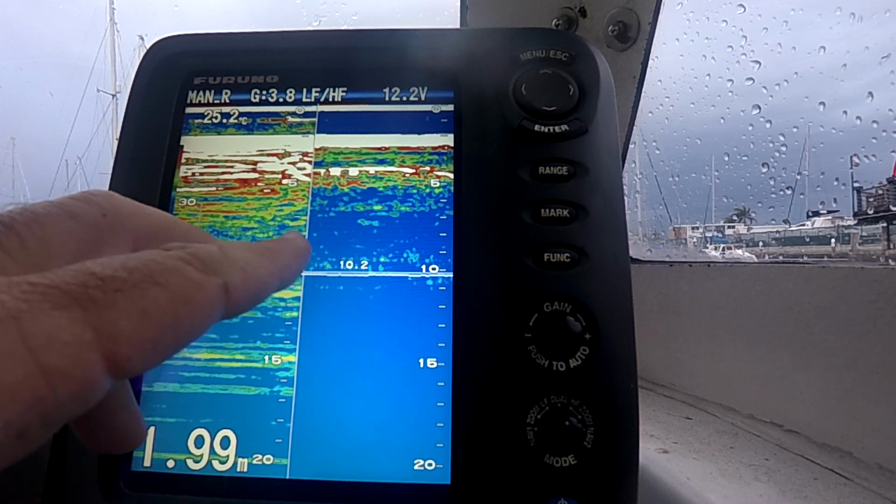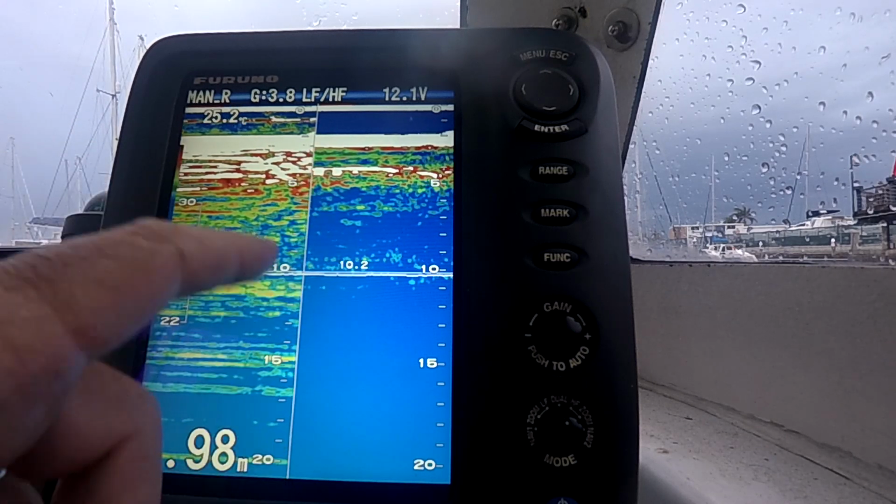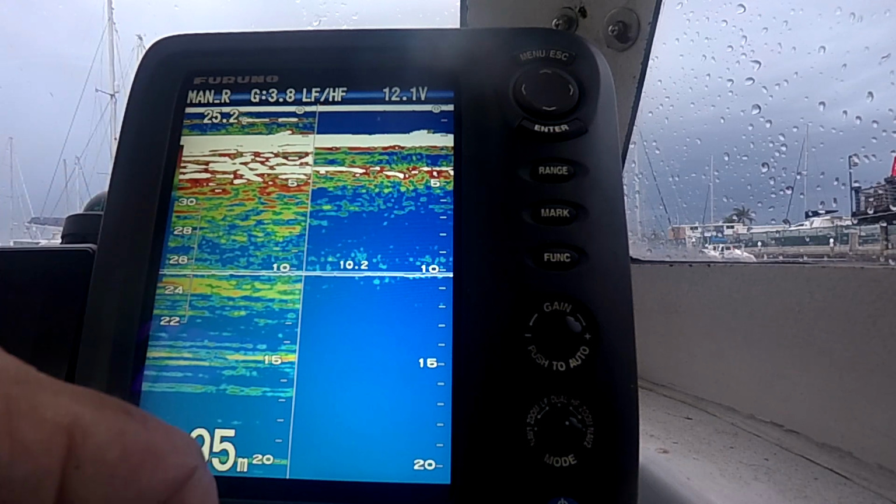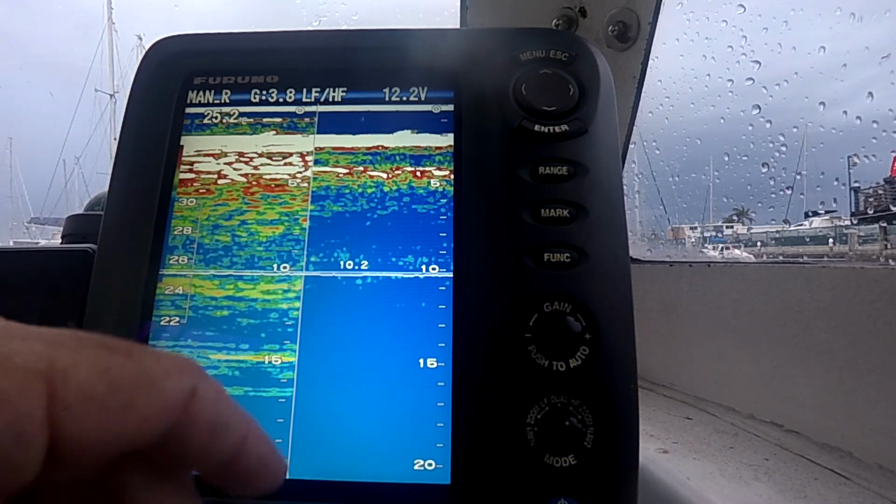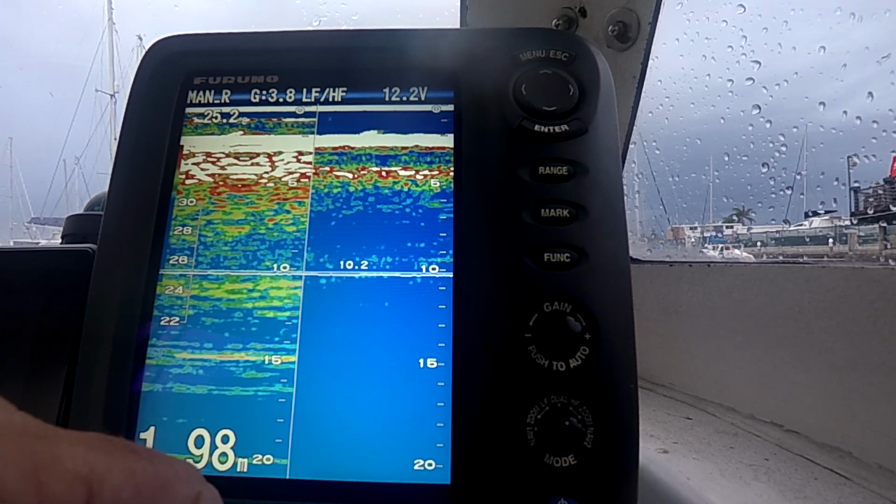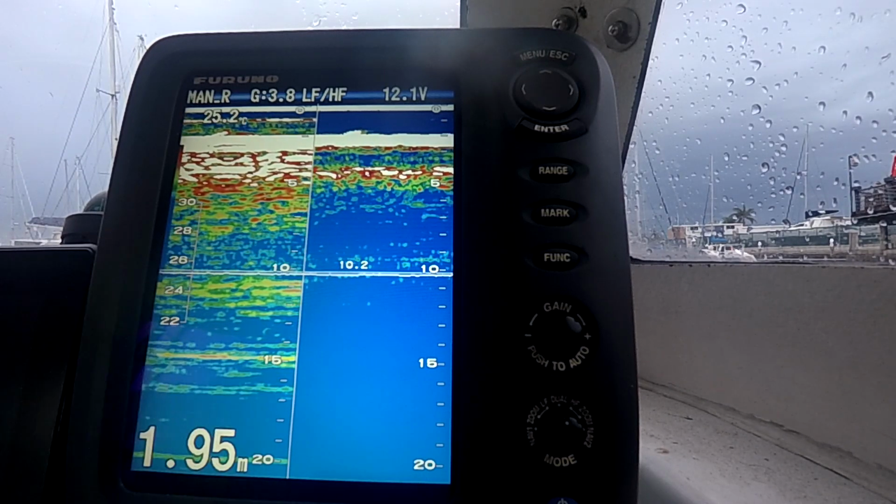So that's with a 50/200 kilohertz transducer. Obviously there's a lot of different transducers out there, but for my situation I find it best for me, and the 50 is pretty wide. I do mark them off to the side a fair bit.